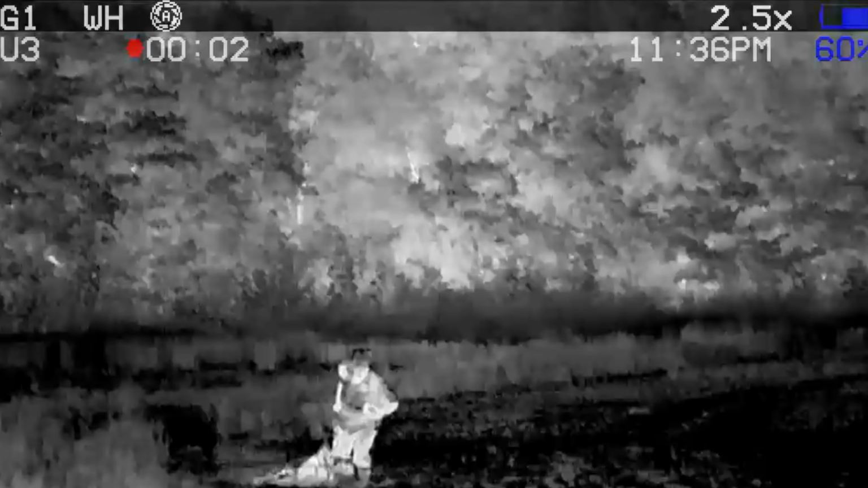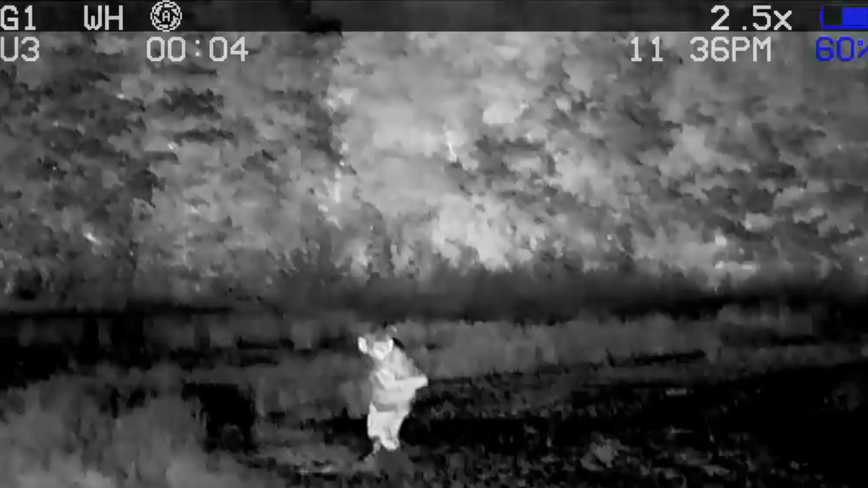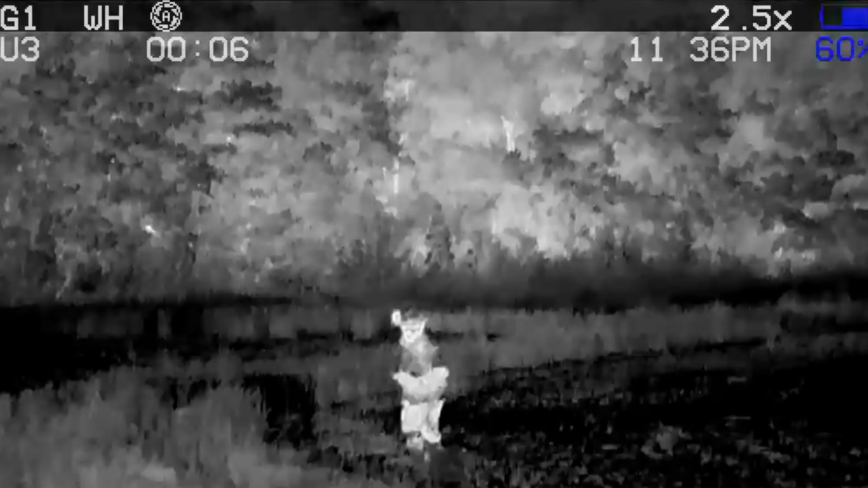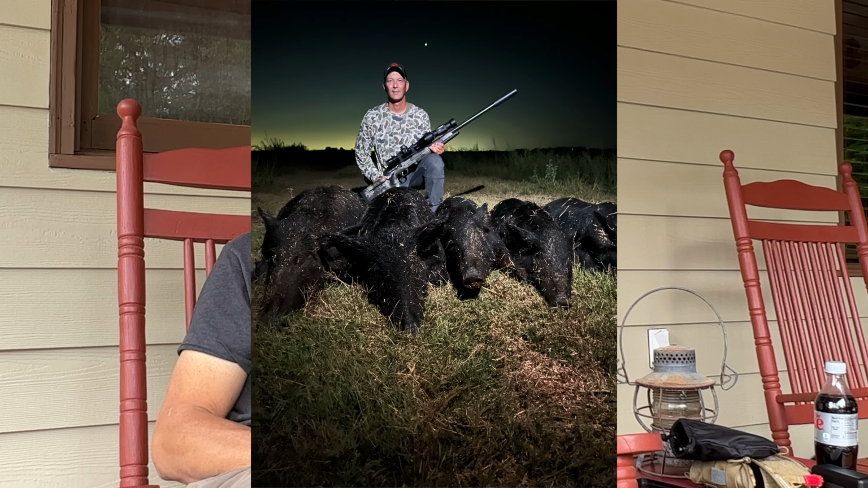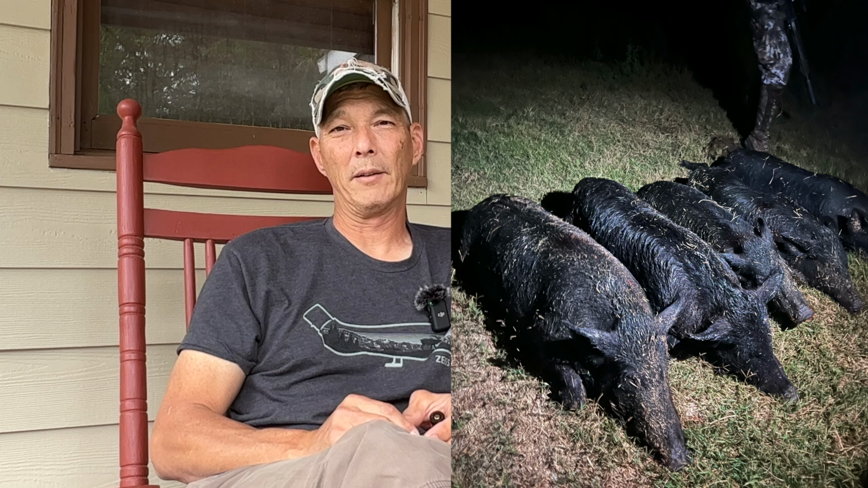Got him. But I realize now why they didn't want us doing the longer shots. The reason is they don't leave these hogs laying. You've got to get them out of the rice paddies, and you can't drive the side-by-sides out there, so you have to walk out there and drag them back. And because they're the guides, they're not going to let us do that. So they went out with the water boots and basically brought the hogs back to us. So it was an unbelievable adventure.